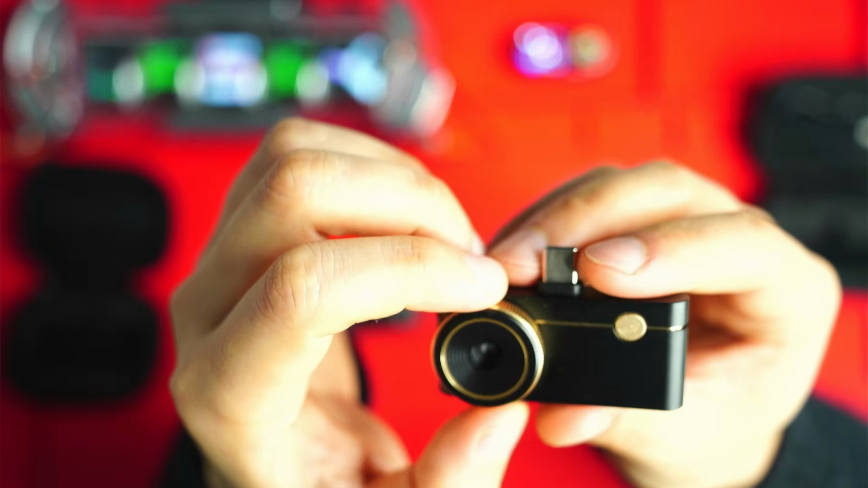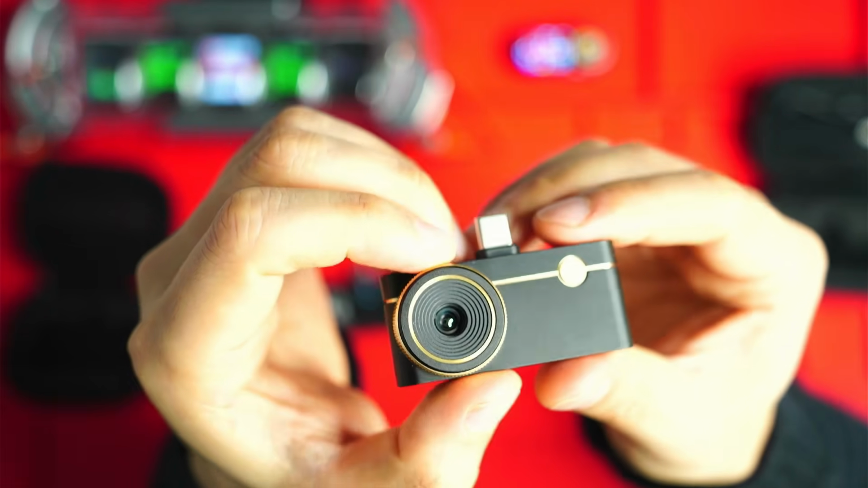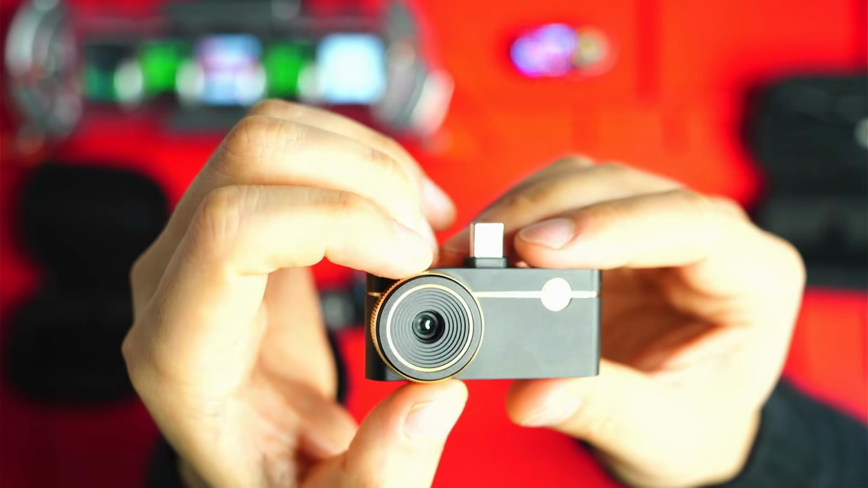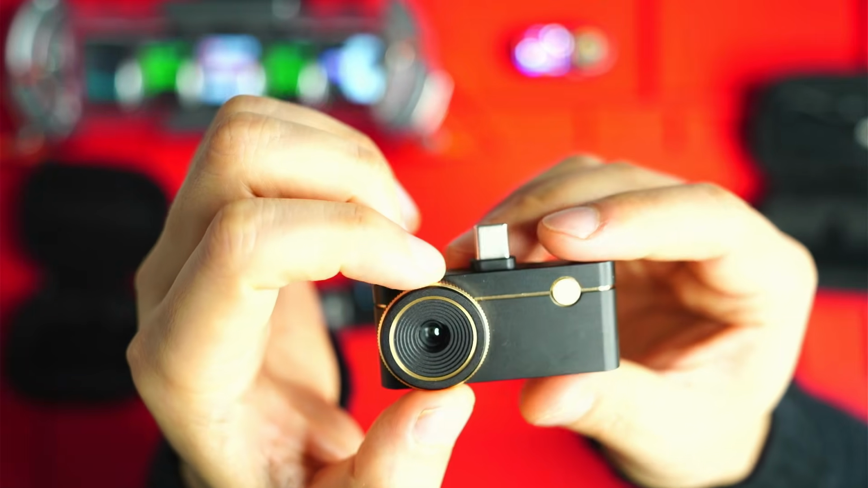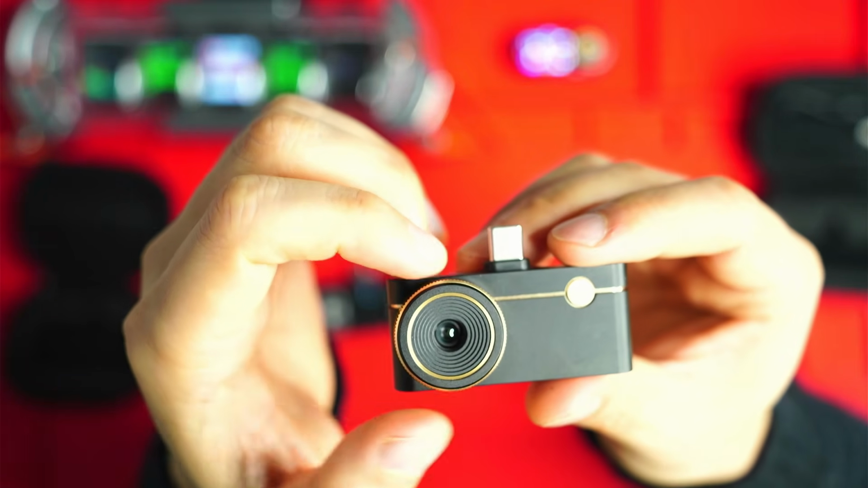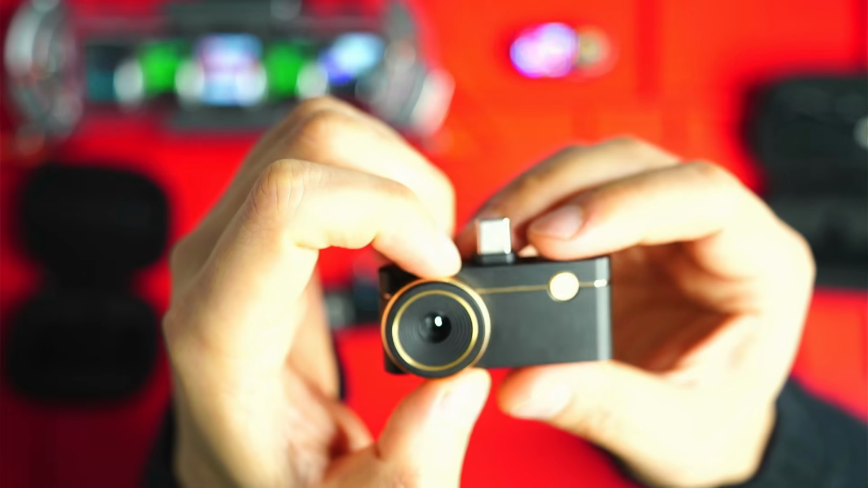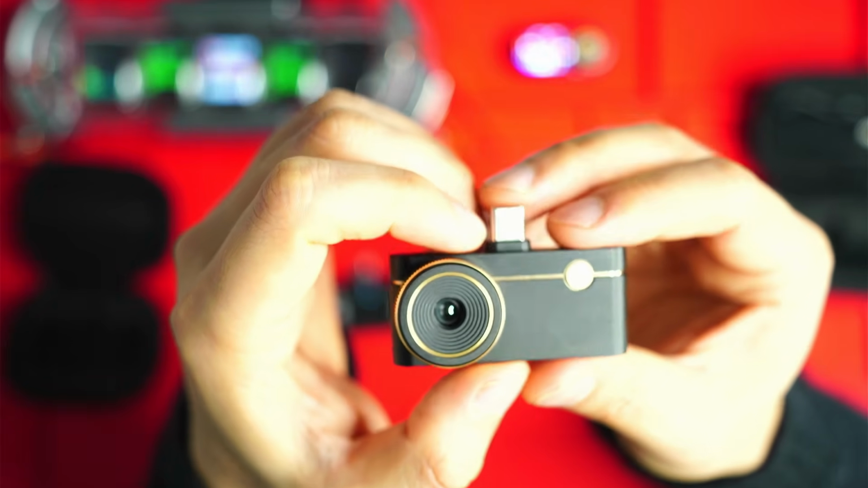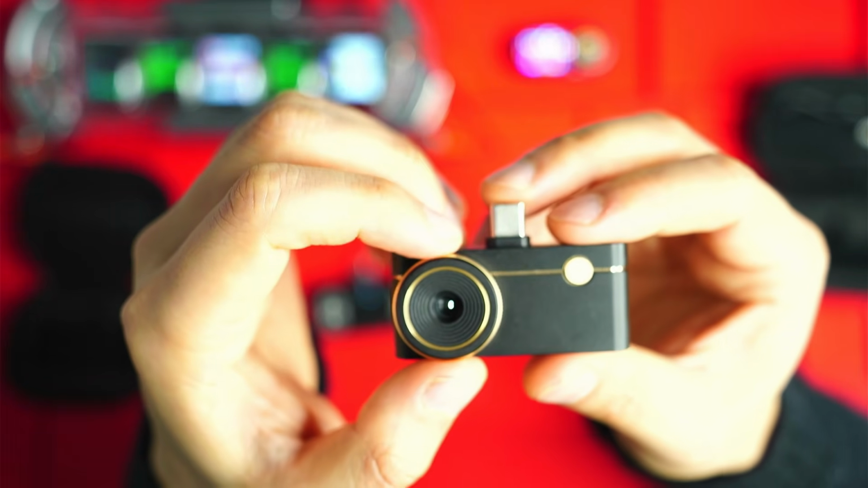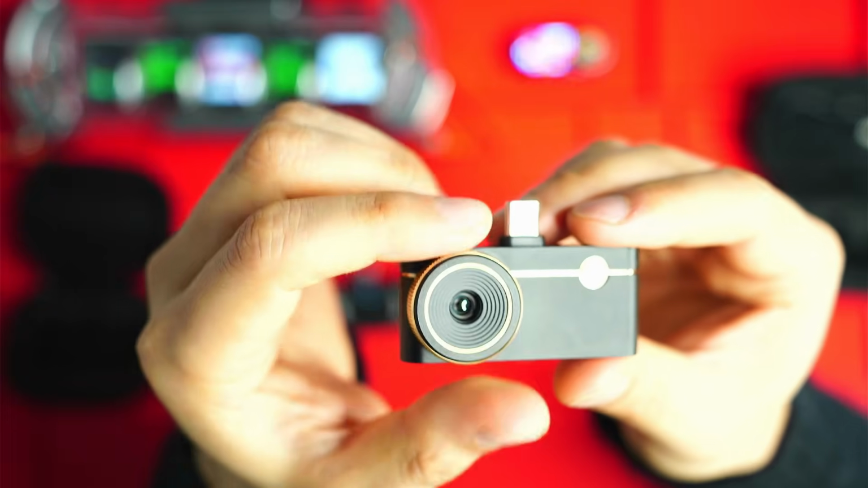You can also focus the lens on distant objects, so not sure why ThermalMaster didn't mention this a little bit more, because they market this as a focusable macro lens, but it actually works quite well on objects up to 100 plus meters, and you can produce a relatively clear image. You can detect animals and people up further than 100 meters, but you're not really going to be able to discern what it is. It's just going to be like a blob moving around on the screen.